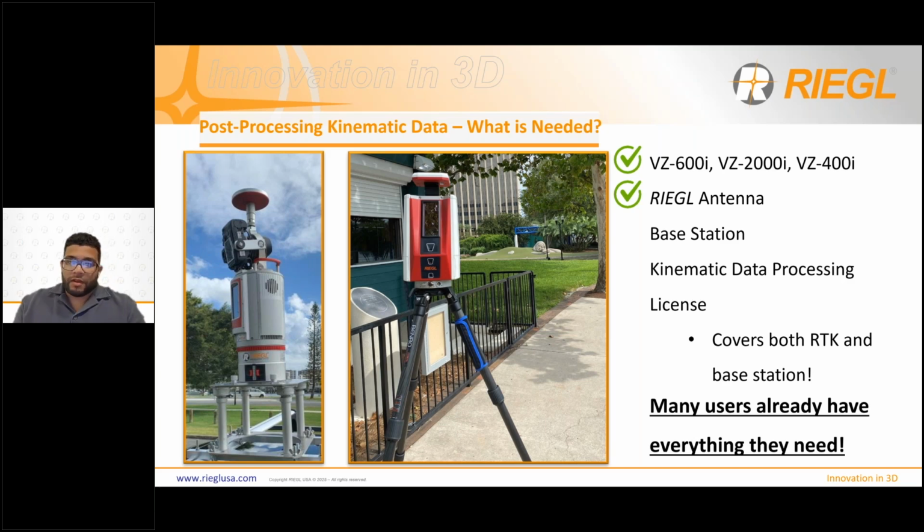I want to go ahead and make a point here. Any user who purchased a 2000i or 400i should already have that large RIEGL antenna because we deliver them as part of the standard system package.